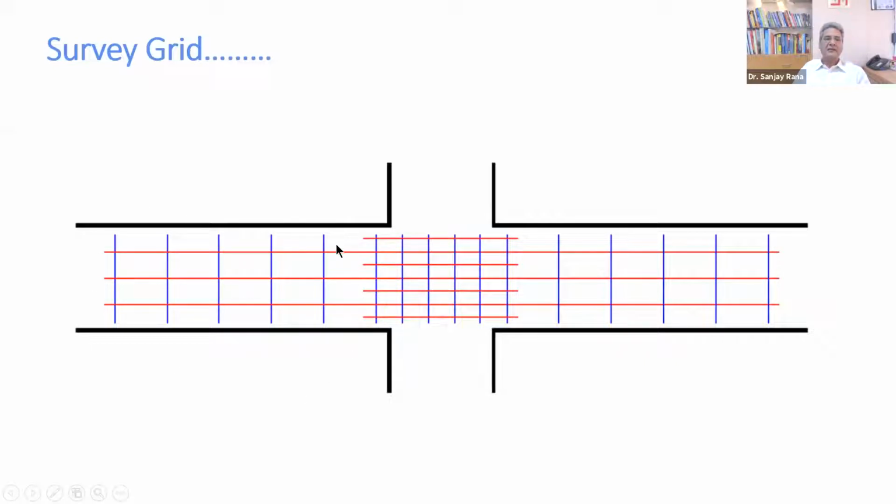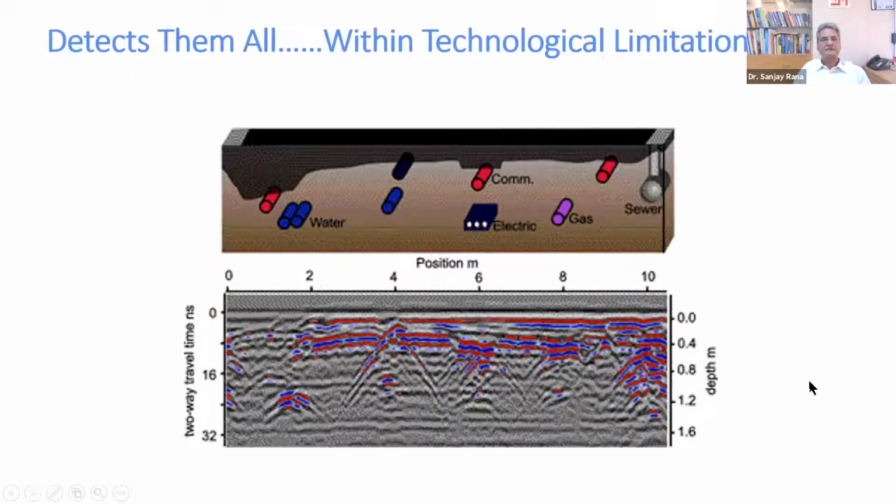It completely depends on what type of utility you're following and the distance over which you can imagine a deviation. For example, if a pipe is going in this direction, you can do these lines even every 10 meters or 20 meters, depending on the deviation you're expecting. When you come near a junction, you want to see how the utility is going in one direction or the other, so the grid becomes slightly dense. This is how the work is generally carried out.